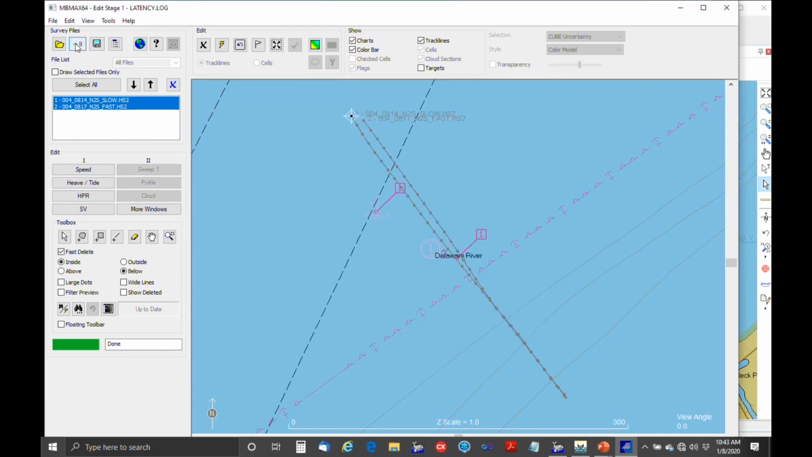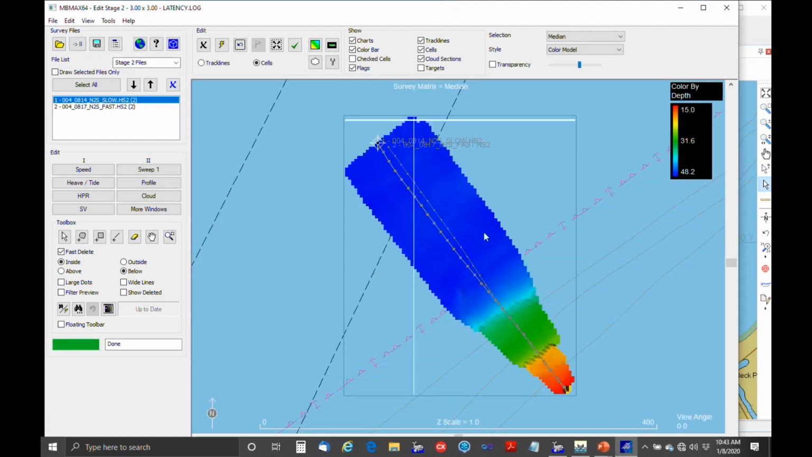Okay, since these files are edited, we can go directly into stage 2. You can see we're running over the edge of the channel, I think it is, or maybe an anchorage, but we've got a nice variation in depth: the shallows here and the deeper here. At this point, there are 2 ways you can go with running the patch test.